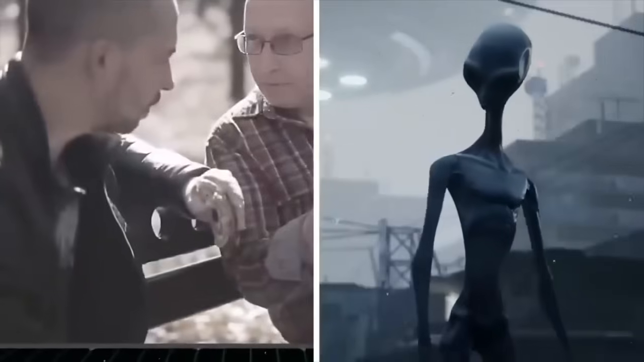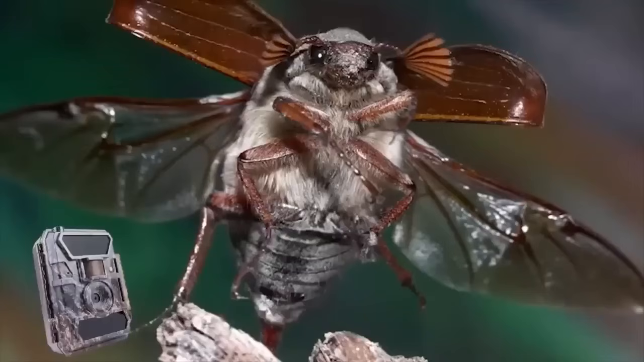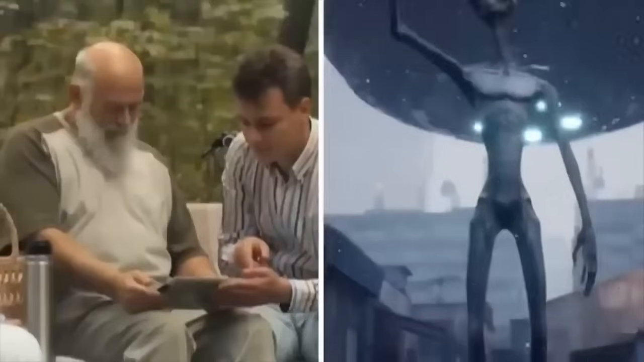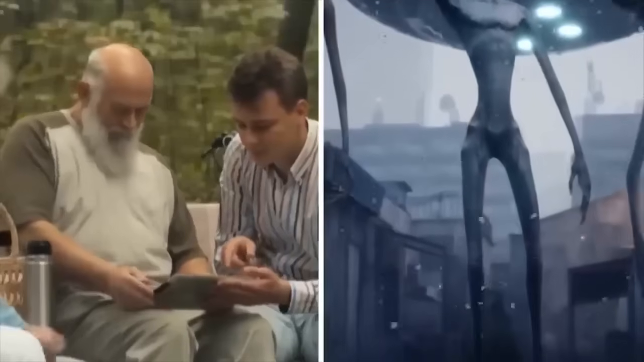Some people think they might be aliens, but others think it's just a bug in front of the camera. Do you think this means aliens are visiting us, or maybe they're here but we don't even know it? Also, what about those strange flying objects we sometimes see? The government just released a report on them, but there's still not enough evidence to know for sure what they are.